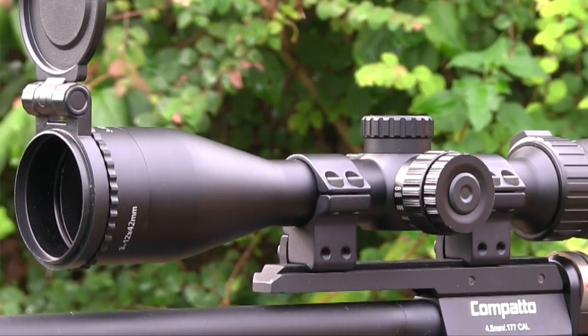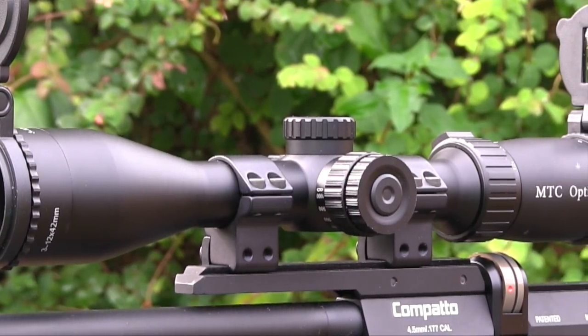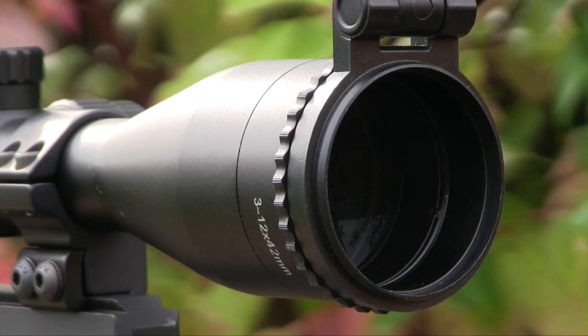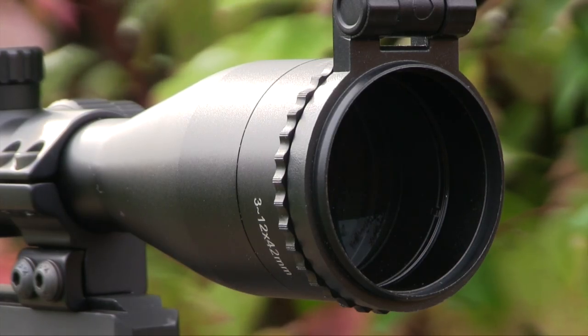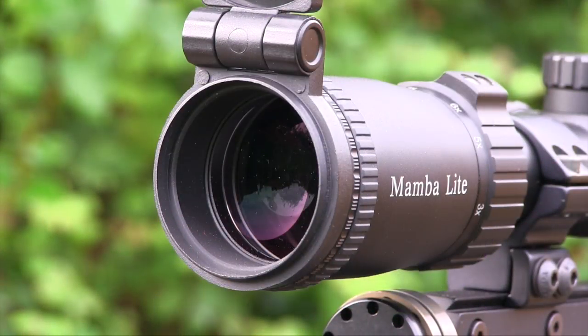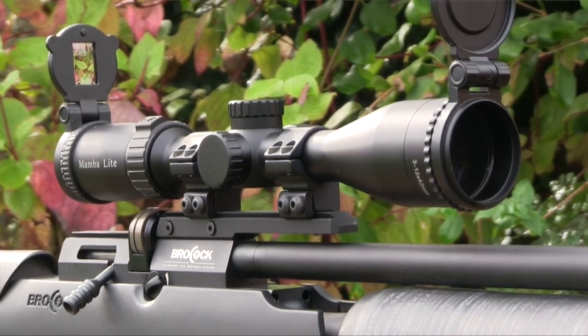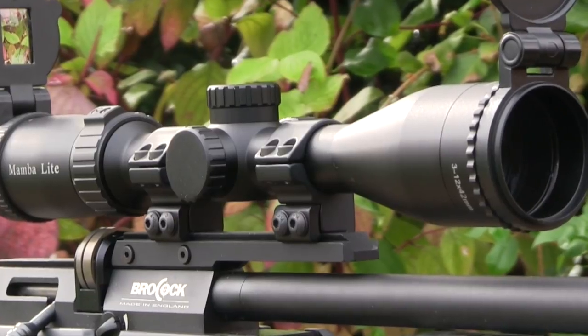Both models are extremely well constructed. They're shockproof, water resistant, and have been nitrogen purged to stop them from fogging up in the damp. Apart from being built to withstand proper use and whatever the elements can throw at it, this scope also performs very well on the optical front. The 42mm objective lens does a good job of drawing light in, and the lenses have been multi-coated to optimise light transmission. And the 25mm tube doesn't seem to cause any compromise. The result is a bright, clear sight picture with good sharp edges.